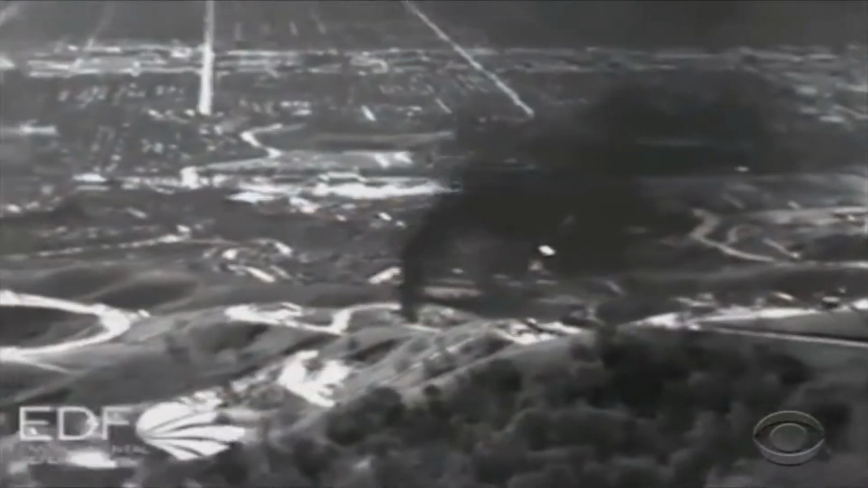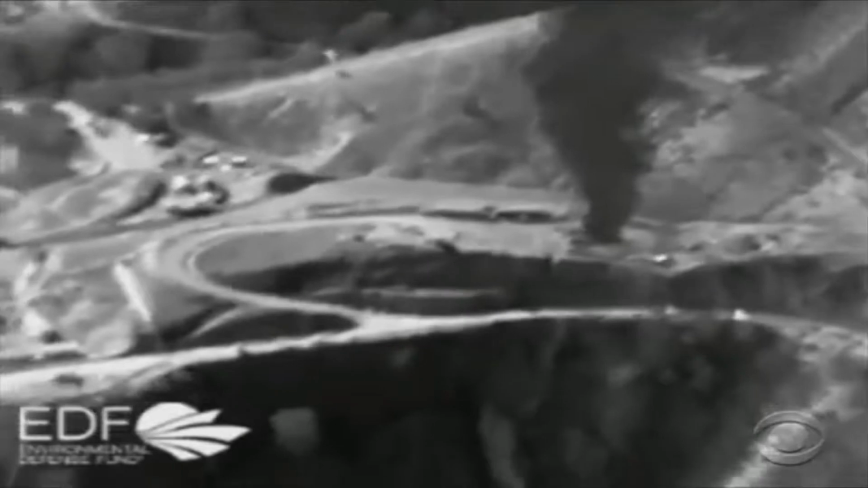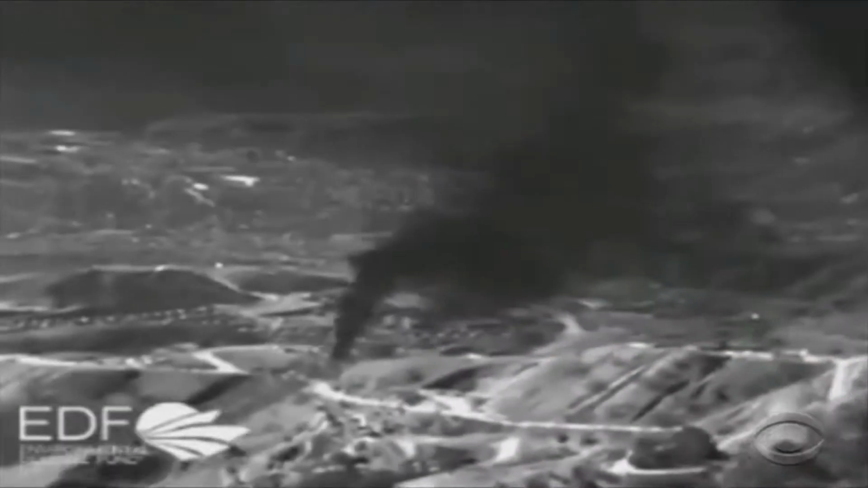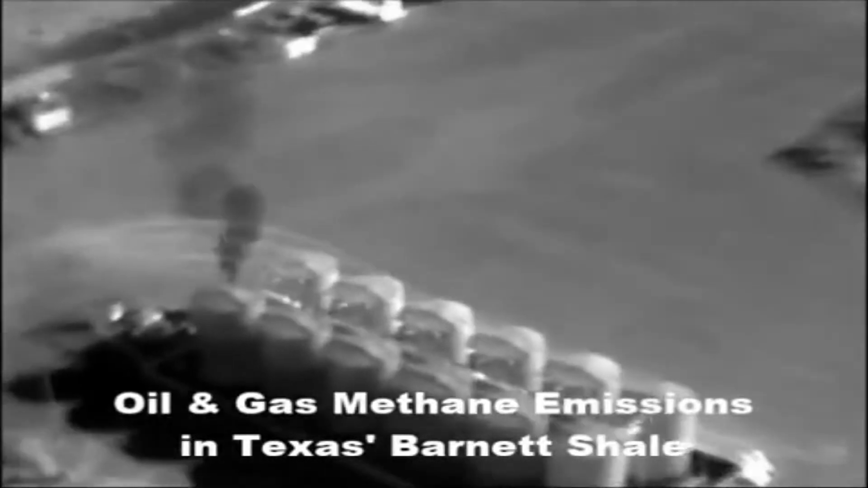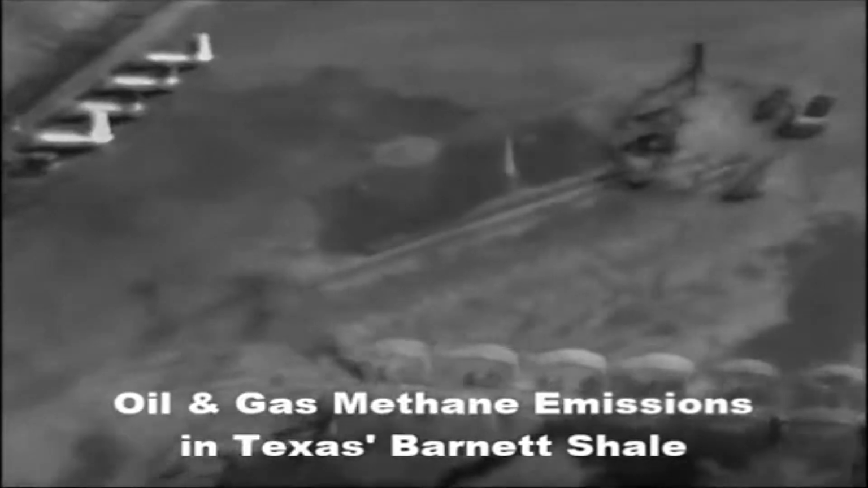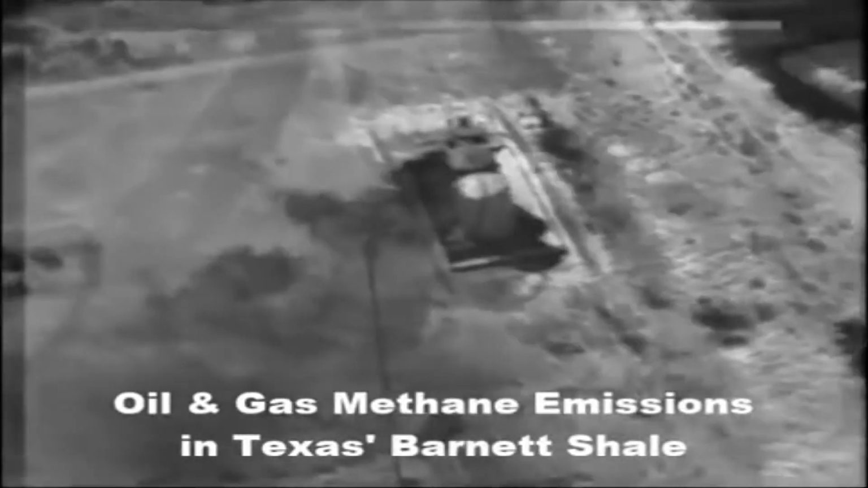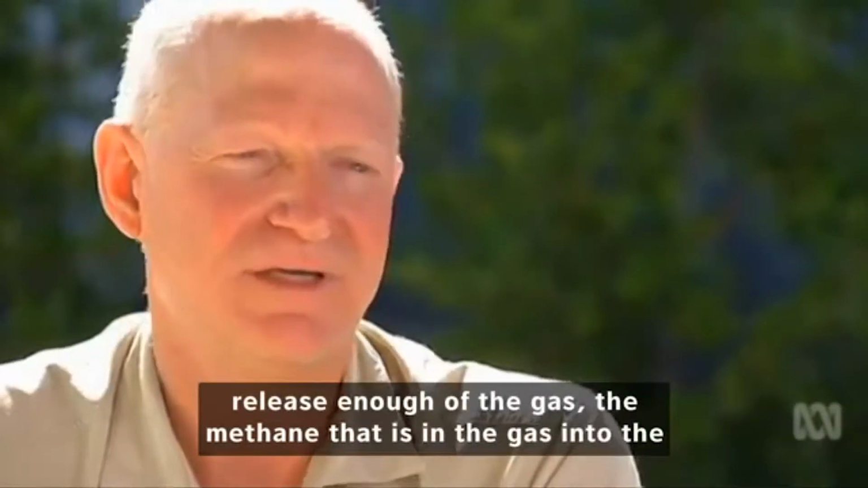The leak started in October. So far, more than 6,500 families have filed for help, but only 2,200 have been relocated. The state agency that monitors air quality estimates nearly 70,000 pounds of gas is being released every hour. That's roughly a quarter of the methane emissions in California. If you release enough of the gas, the methane that's in that gas, into the atmosphere, then gas can be